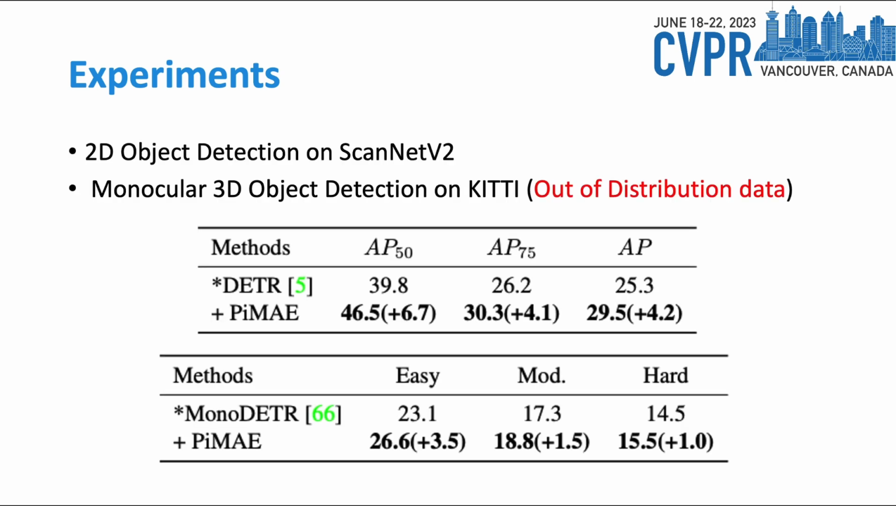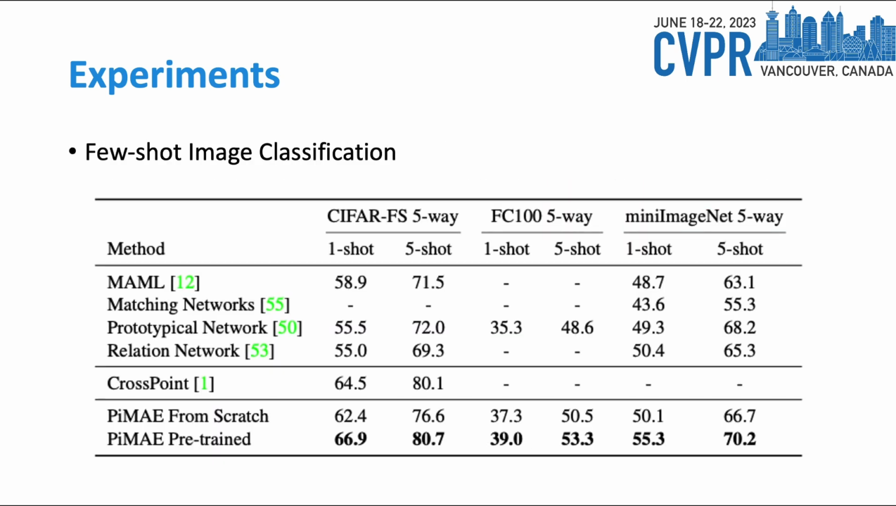And also, we provide results on 2D object detection on ScanNet V2 and monocular 3D object detection on KITTI, which is actually out-of-distribution data compared with our indoor 3D pre-training data, and we still improve the baseline's performance by a quite large margin of 3.5%. Our model also performs well on the few-shot image classification setting, where we surpass the previous point cloud and image self-supervised method, CrossPoint.